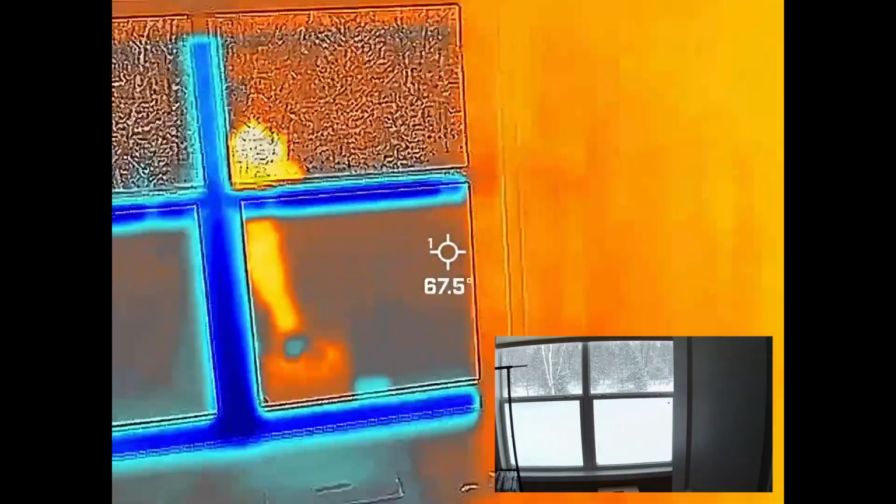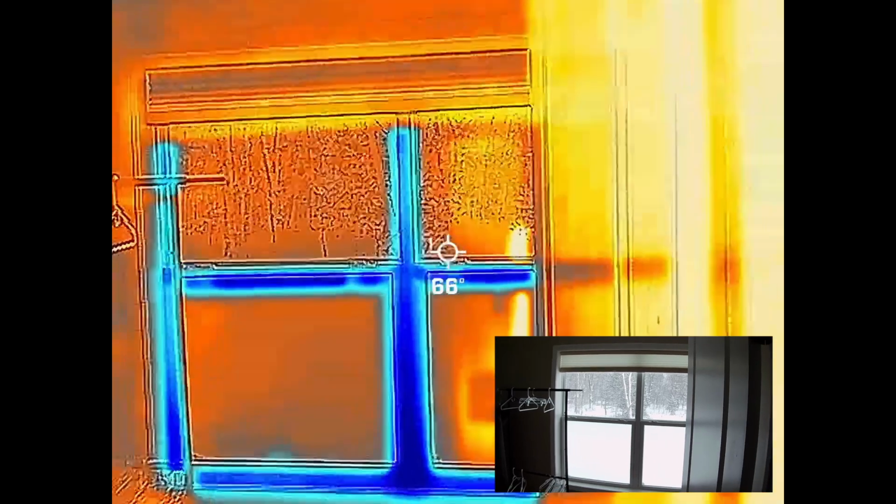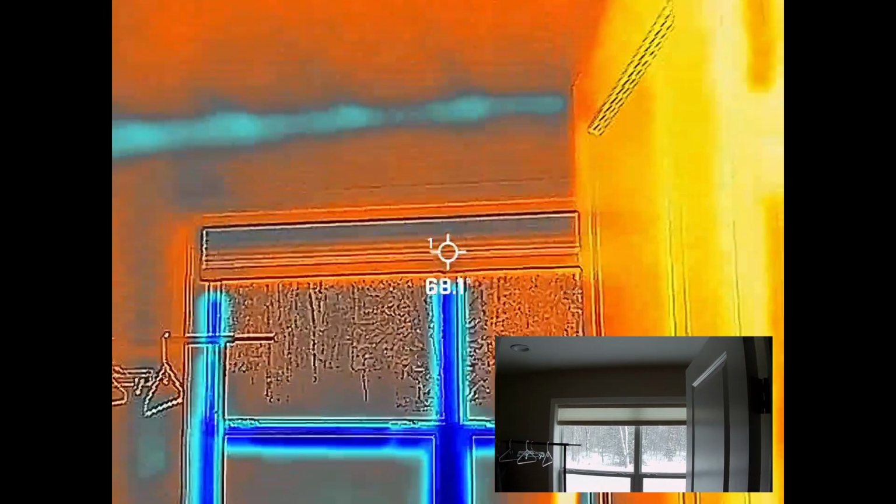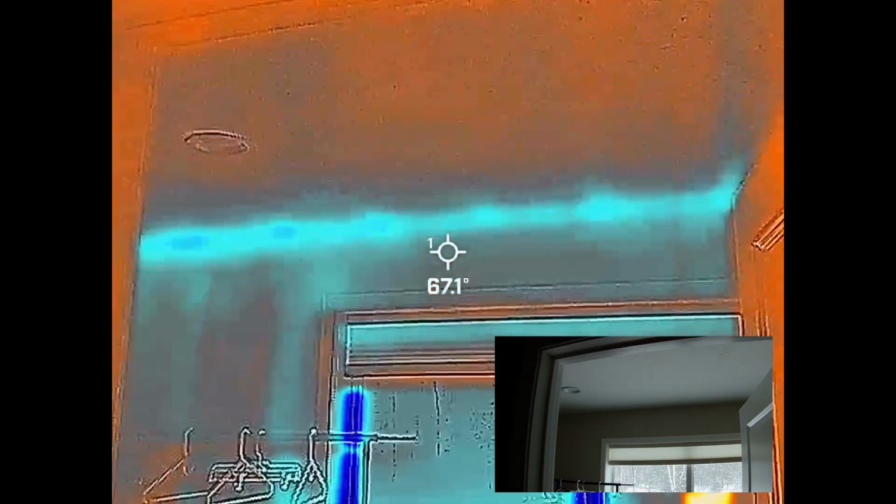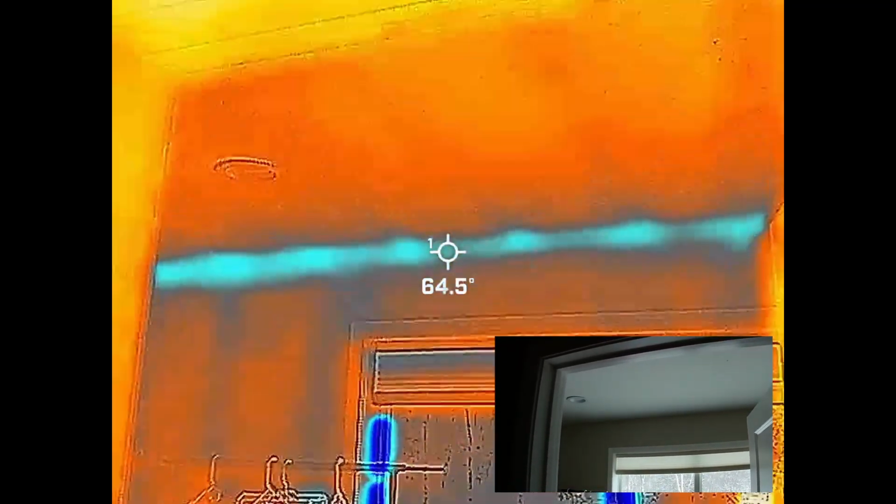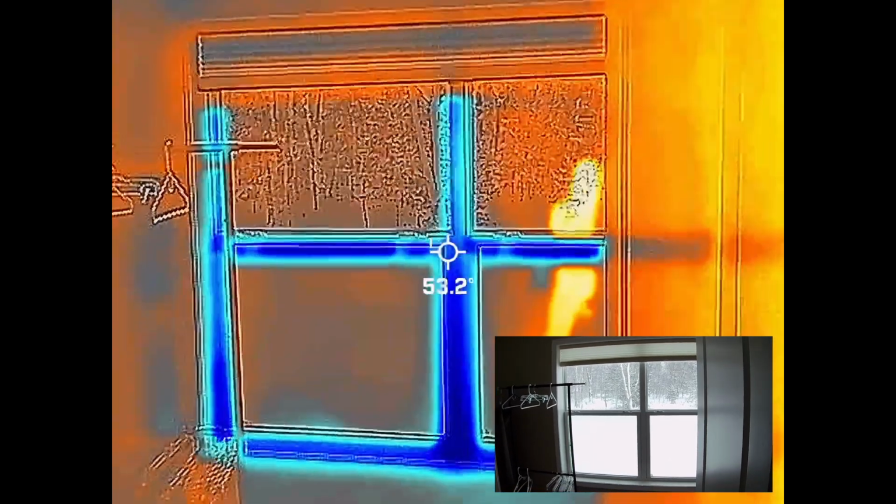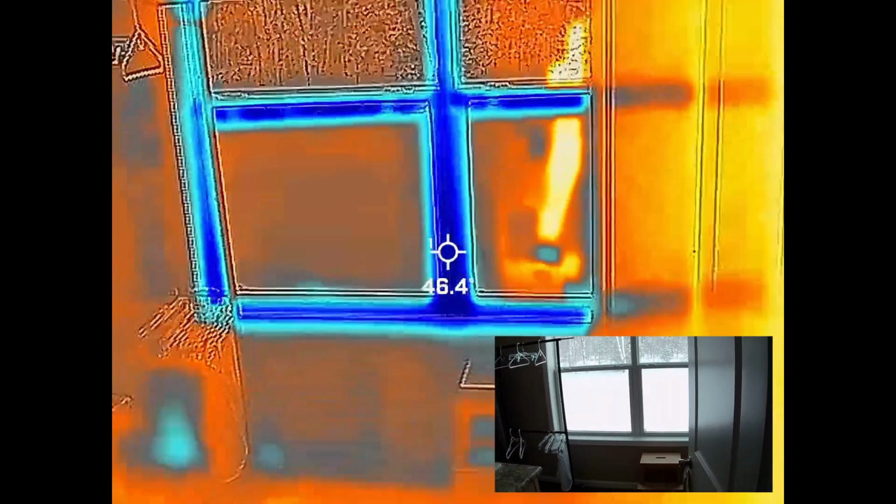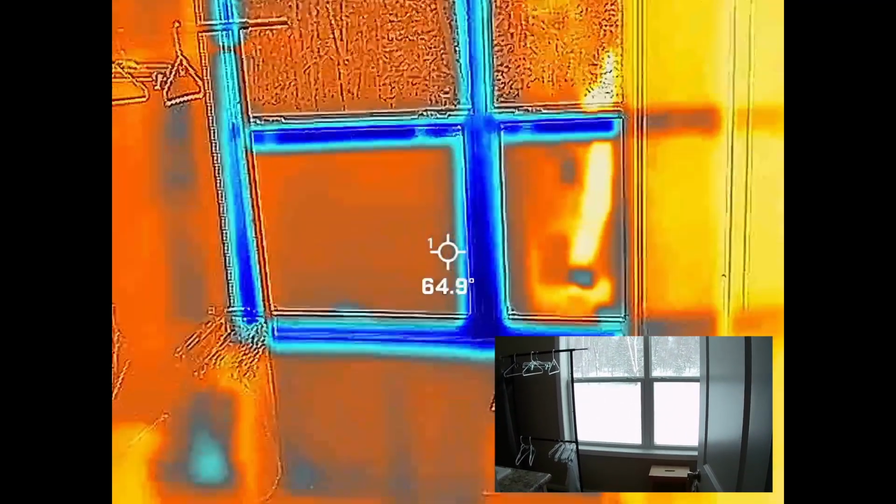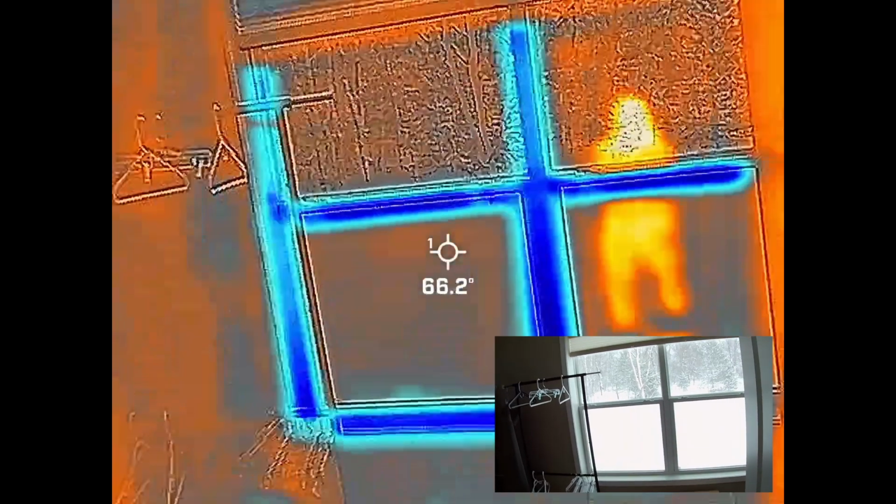In the laundry room, this will be the first set of windows we look at. Most of the walls are checking in at 68, 69 degrees. Up here in the ceiling, 64. In the middle of the window frame, 51. I don't know that there's actually anything I can do to make that any better.